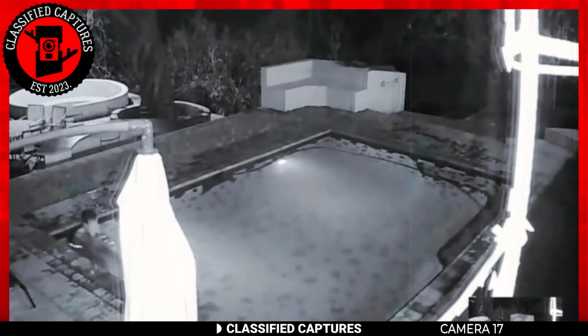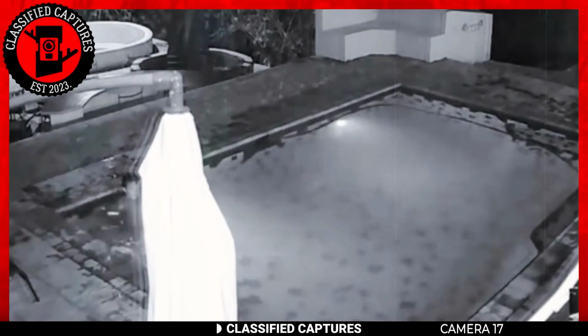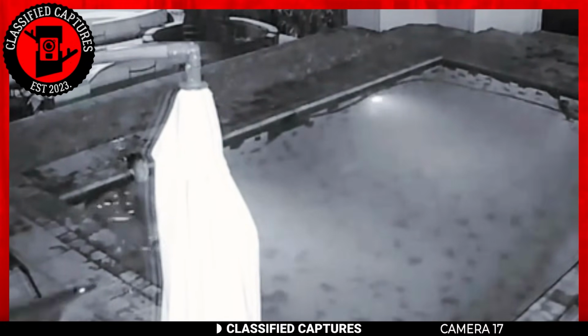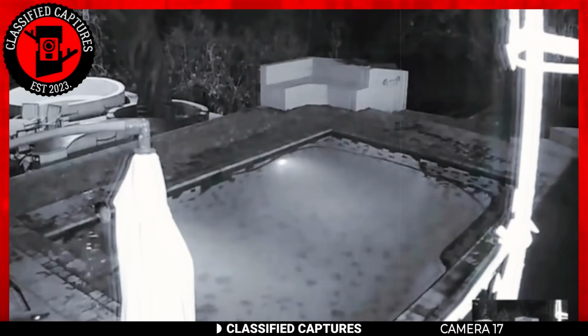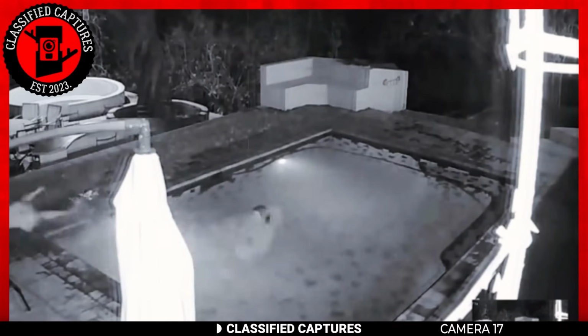In this unsettling security footage captured at a home, two individuals were enjoying a late-night swim in their pool when an unexpected guest crashed their aquatic gathering. Out of nowhere, a crocodile stealthily slithered into the pool, plunging the night into chaos. As the commotion began, the man in the pool displayed quick reflexes, managing to escape the water and evade the clutches of the lurking reptile.